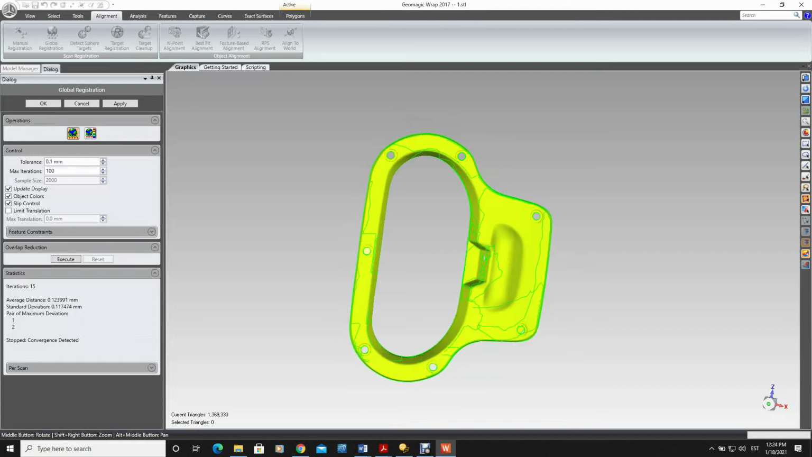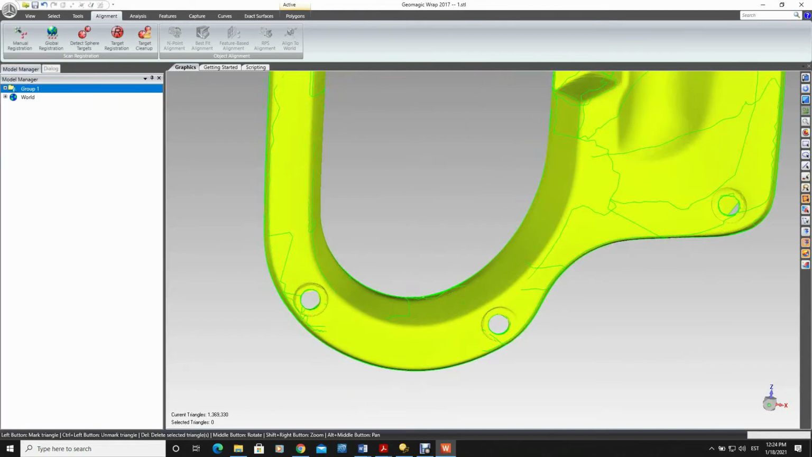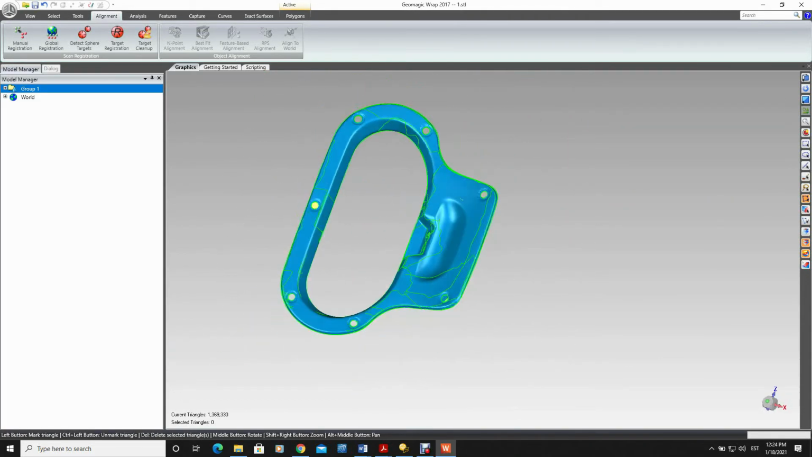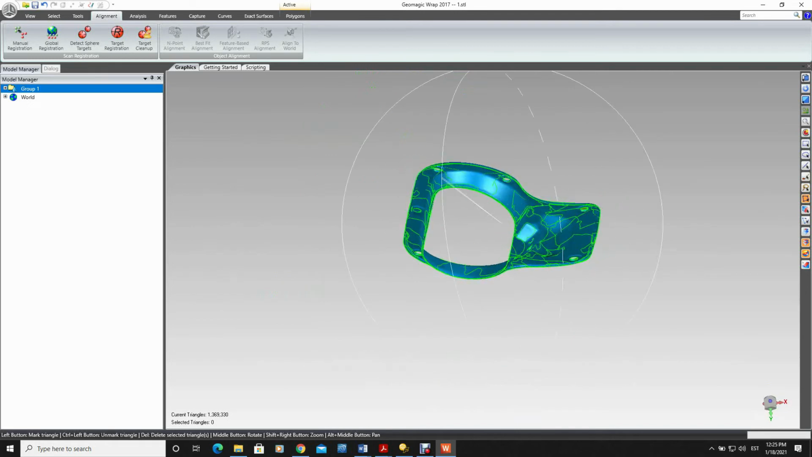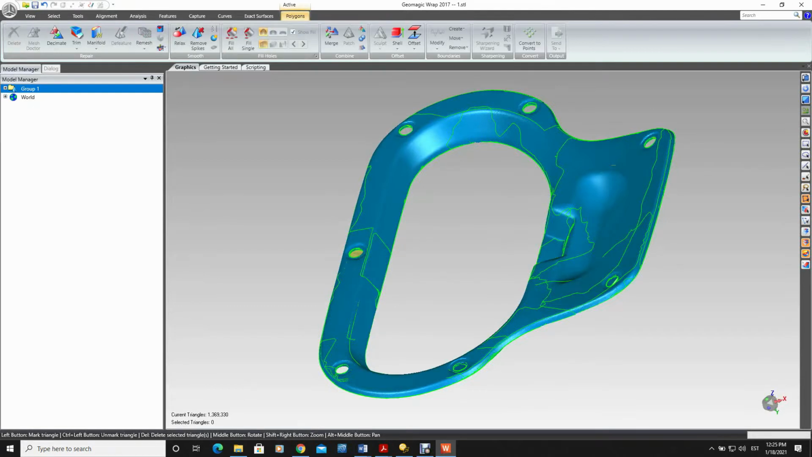command. Let's put zero tolerance 0.1 millimeters. Let's see whether it can fine-tune the alignment. It did it. It looks fine, so we can click OK. This looks okay. Now we need to continue with working with the mesh.